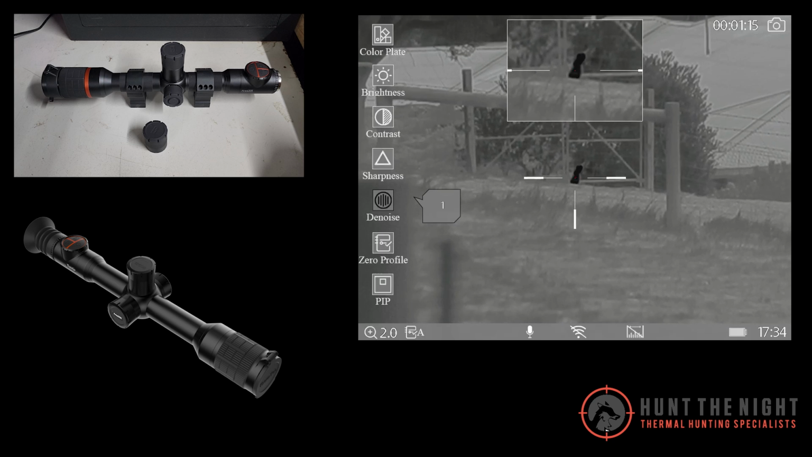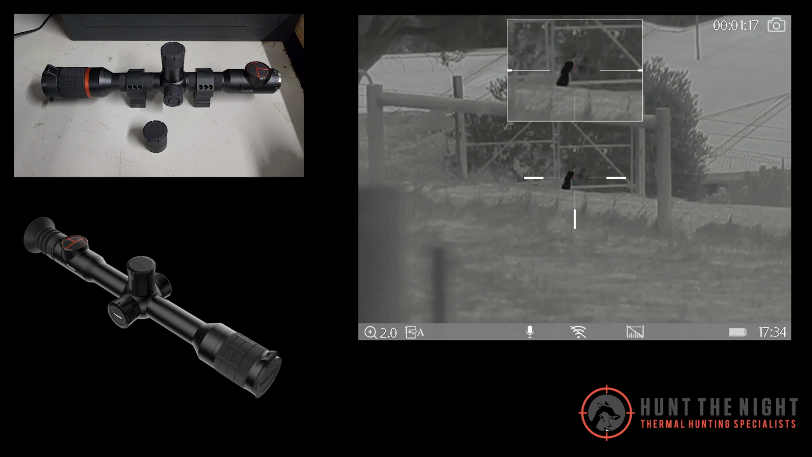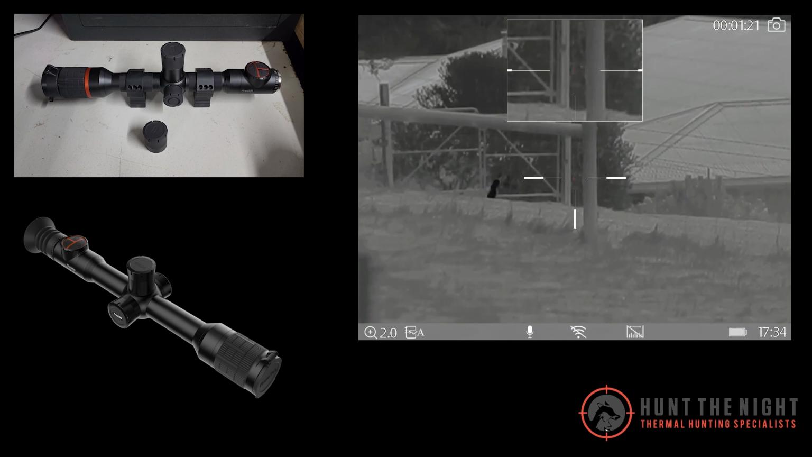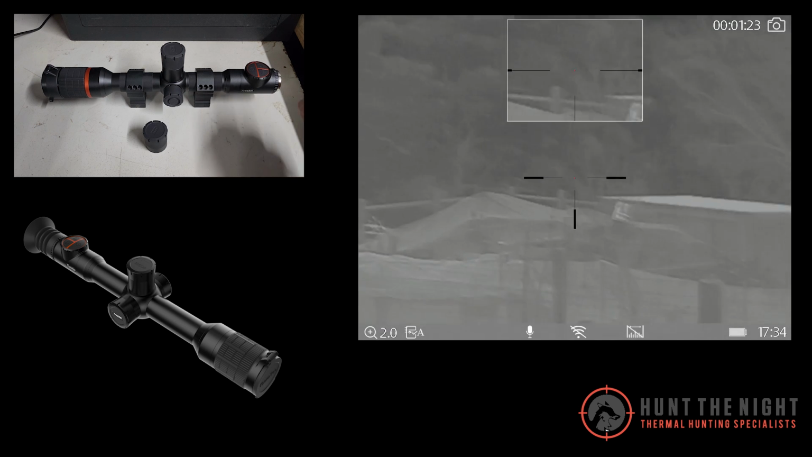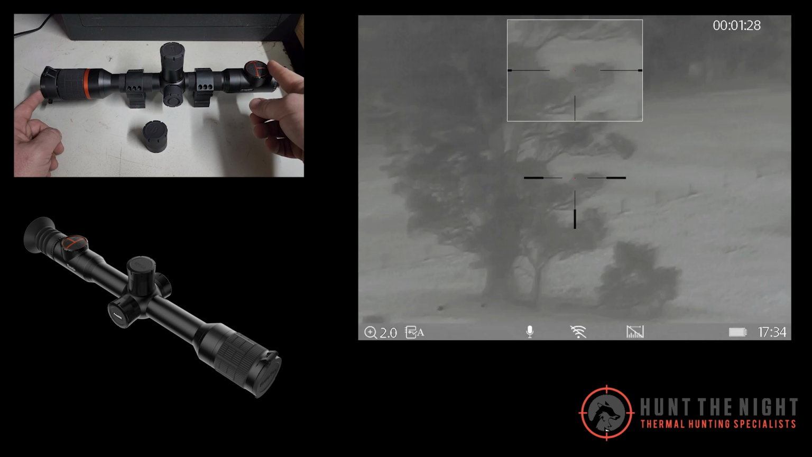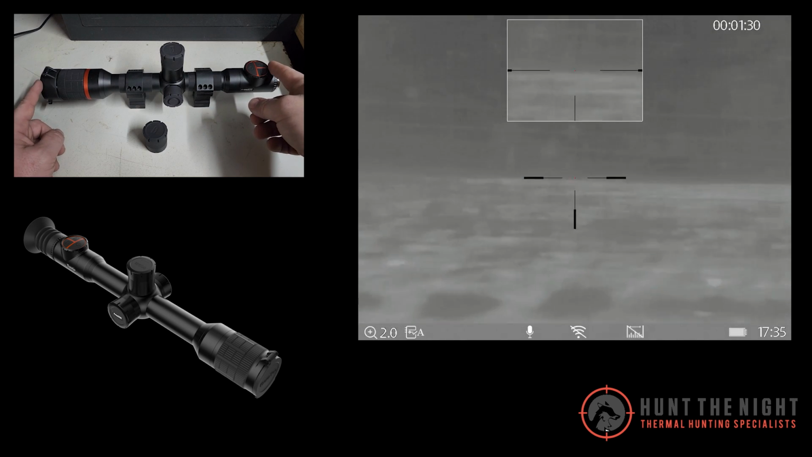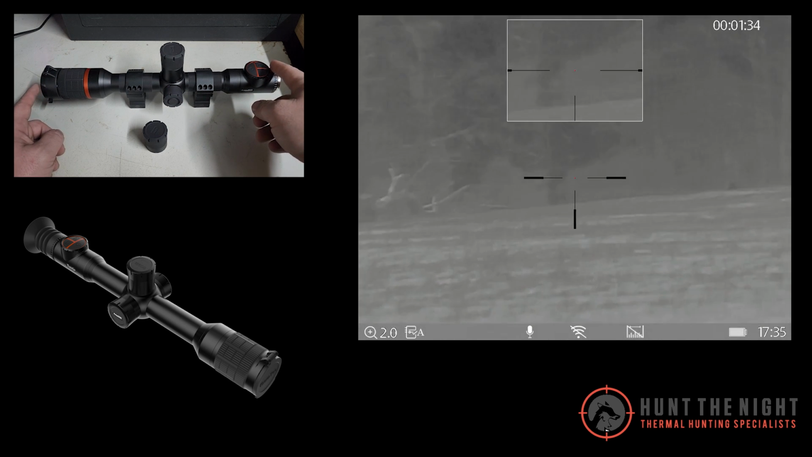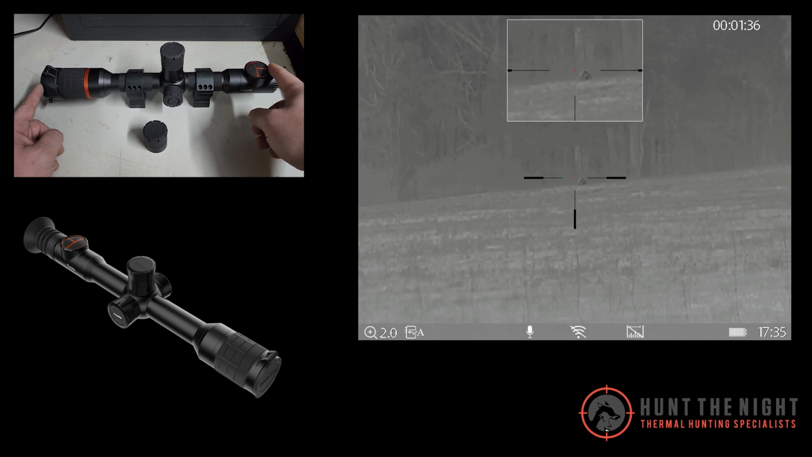The image quality on these is absolutely stunning. ThermTec have made a very, very impressive device. And to go with that, having this little bit of extra base magnification, 3.2 rather than about that 2.5 to 2.8 you often see in the 35mm focal length, it makes it a very, very usable device.